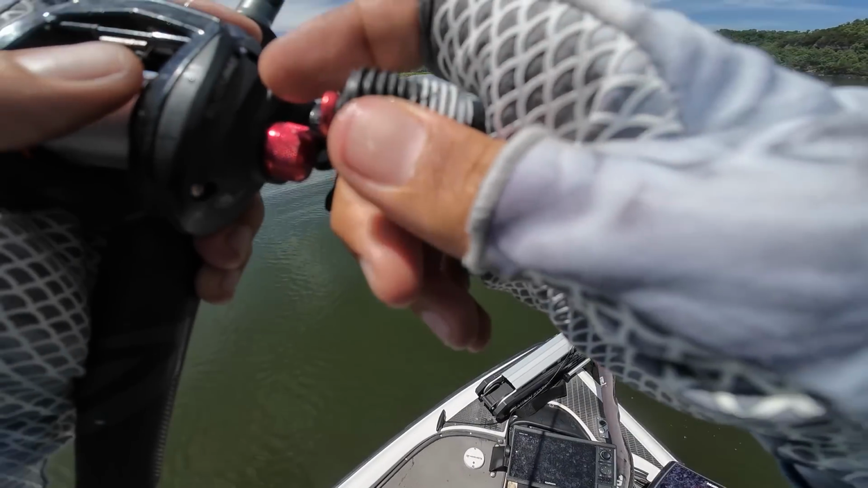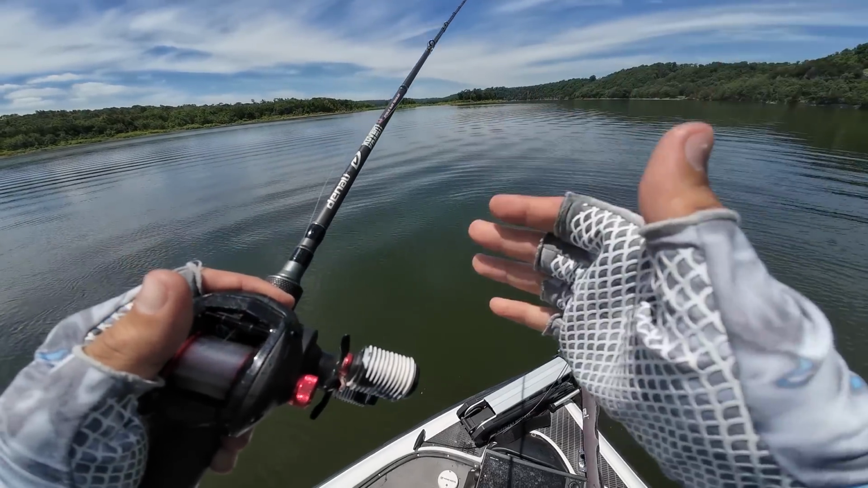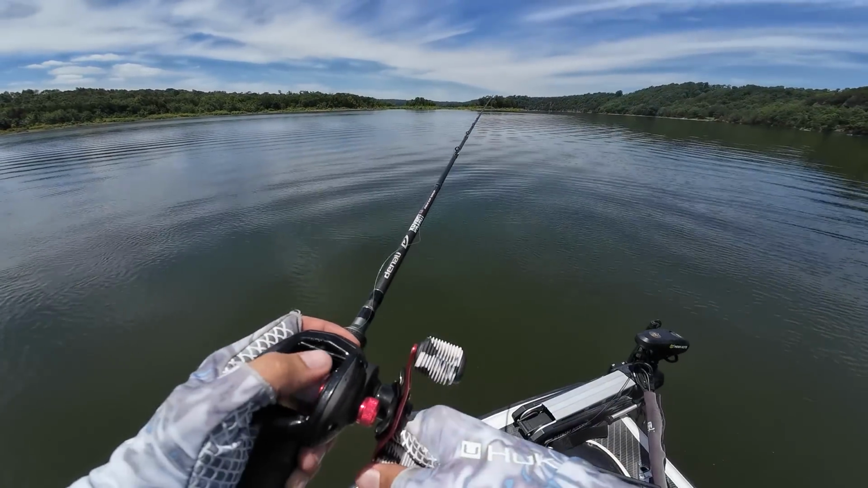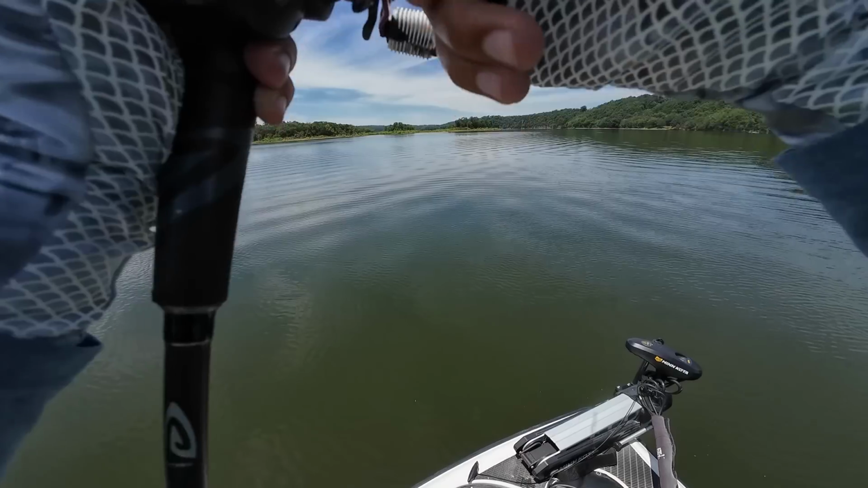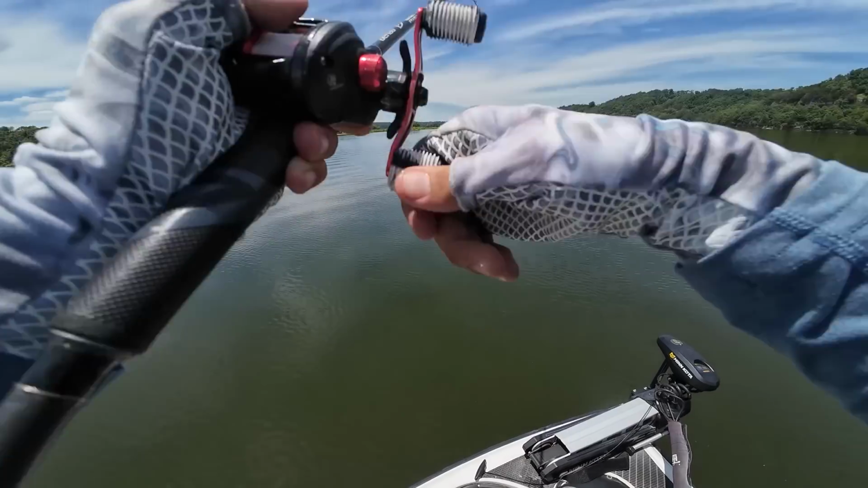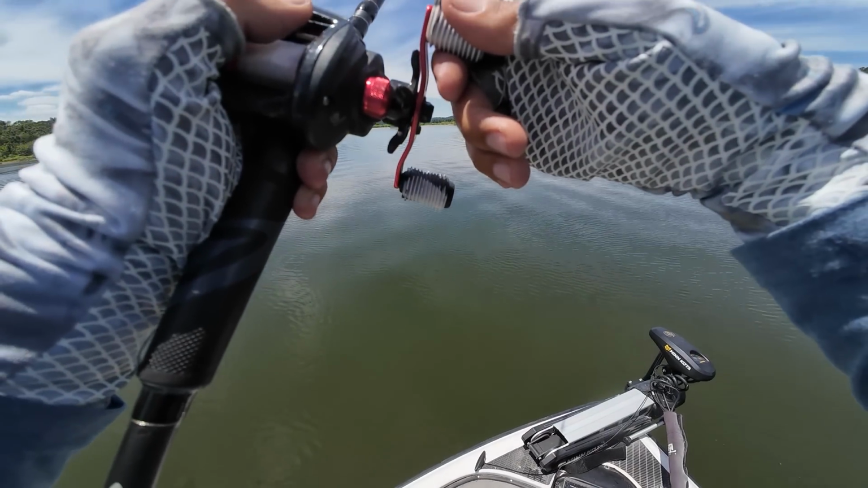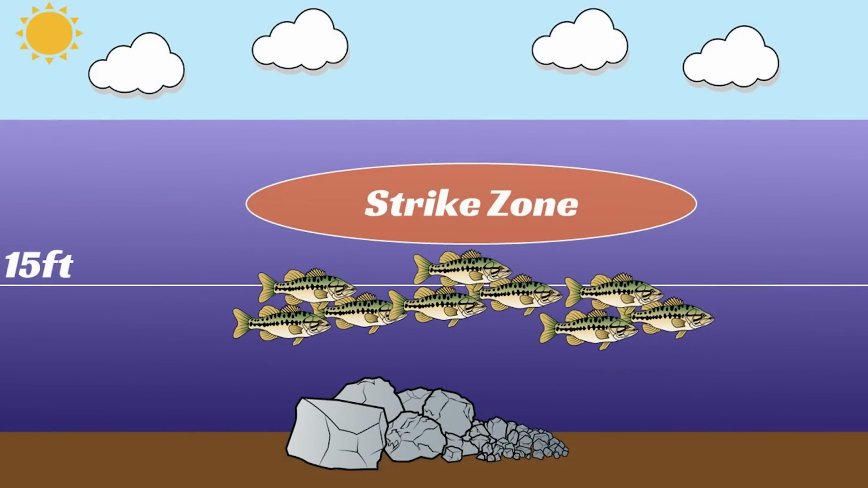I let it sink a little bit longer that second time. I actually counted it 10 seconds. So 5, 6, 7, 8, 9, 10. Actually let it down to depth. First cast I didn't let it get down there, and man, those fish got all over it. I felt 2 hit it before that one actually got it, and there's a bunch of them in this area.